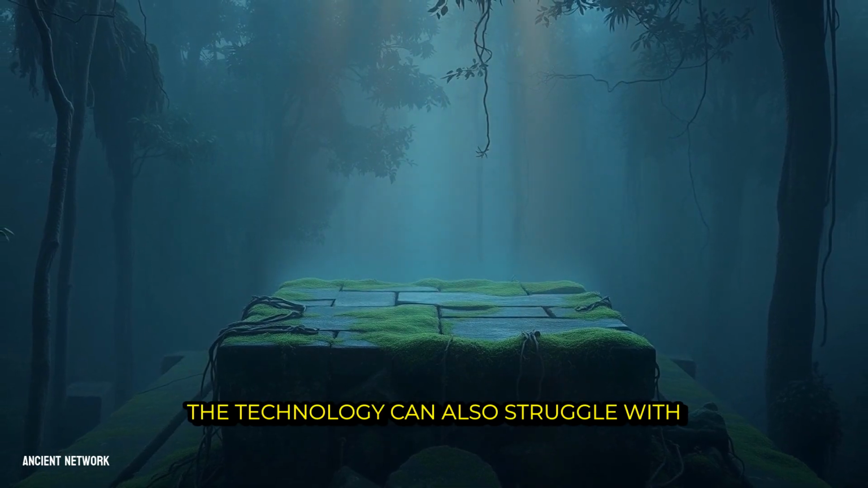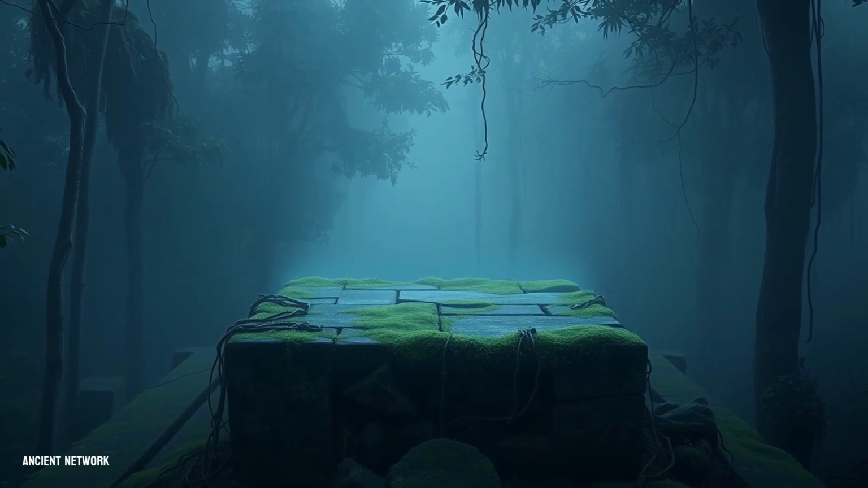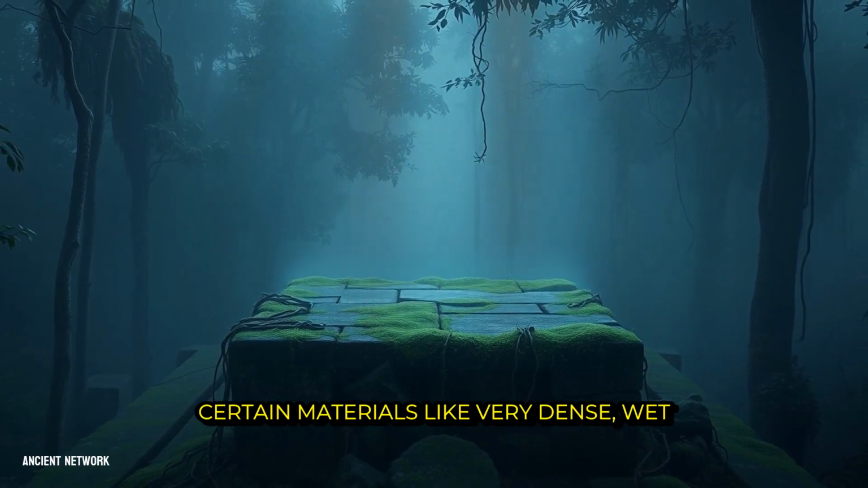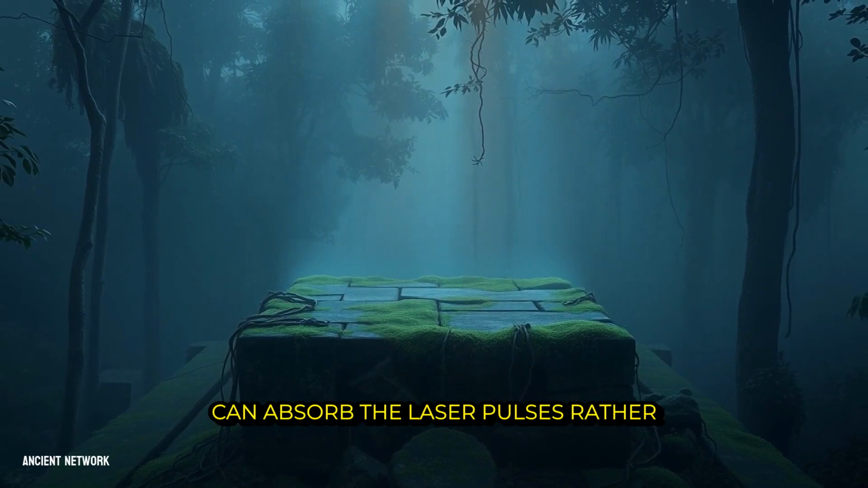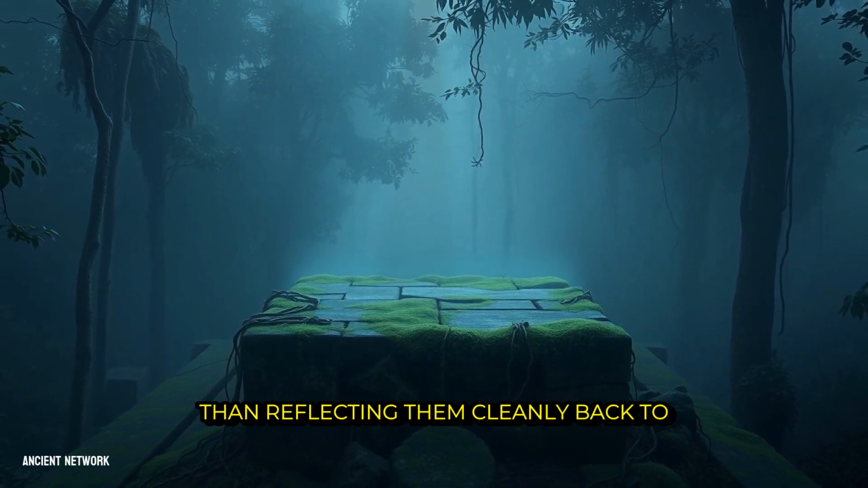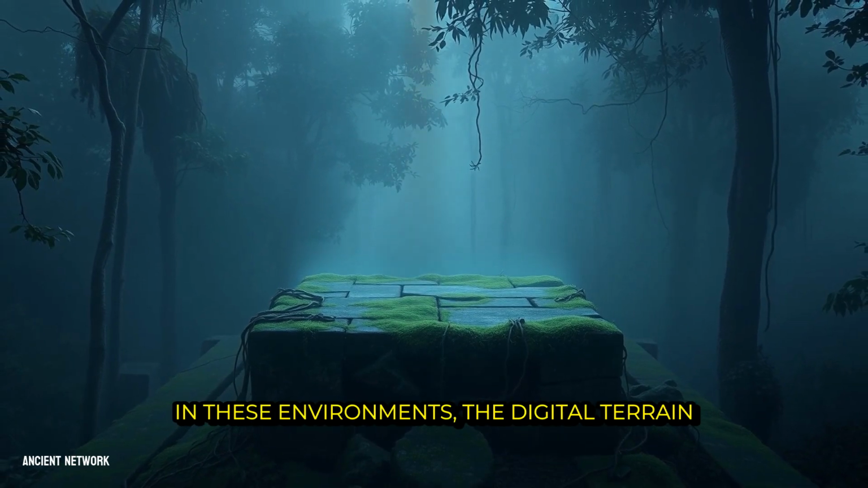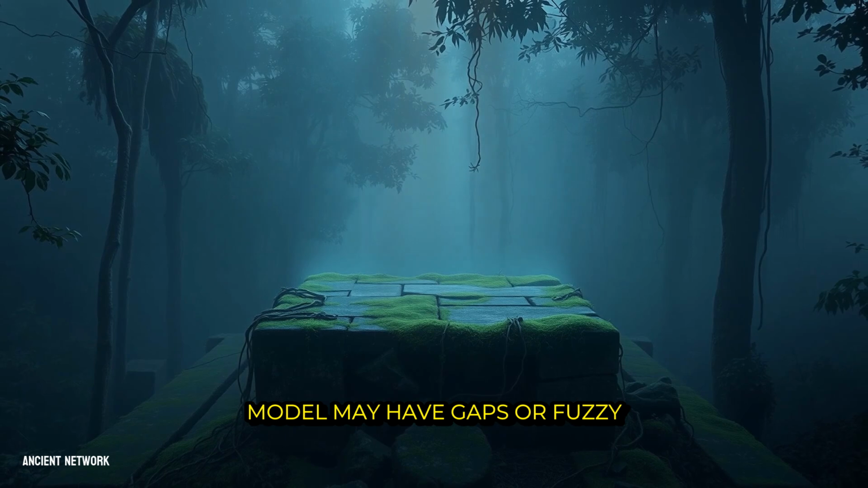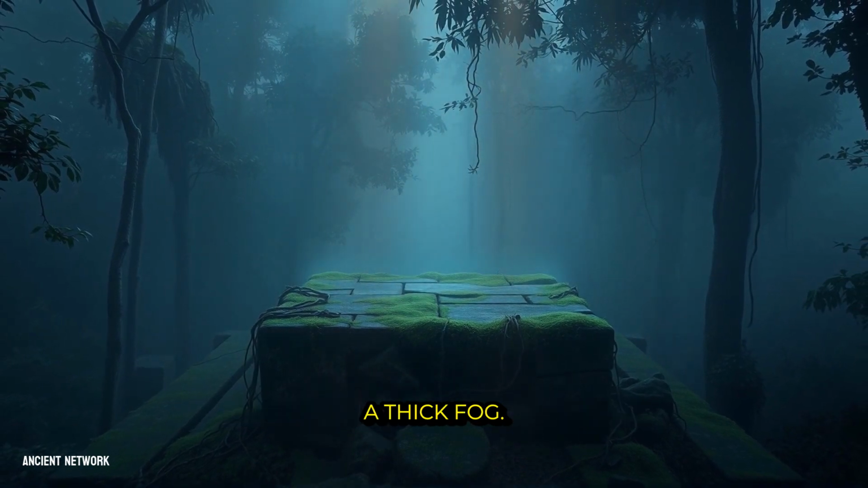The technology can also struggle with the very composition of the Earth itself. Certain materials like very dense, wet clay or loose, dry sand dunes can absorb the laser pulses rather than reflecting them cleanly back to the sensor. In these environments, the digital terrain model may have gaps or fuzzy areas, like a photograph taken in a thick fog.